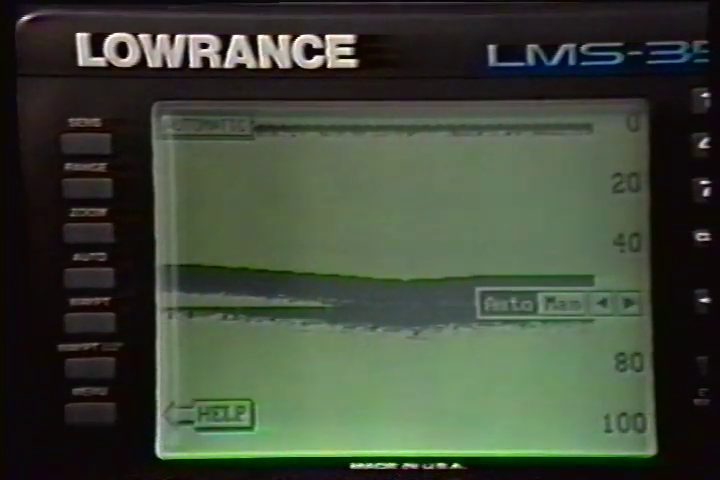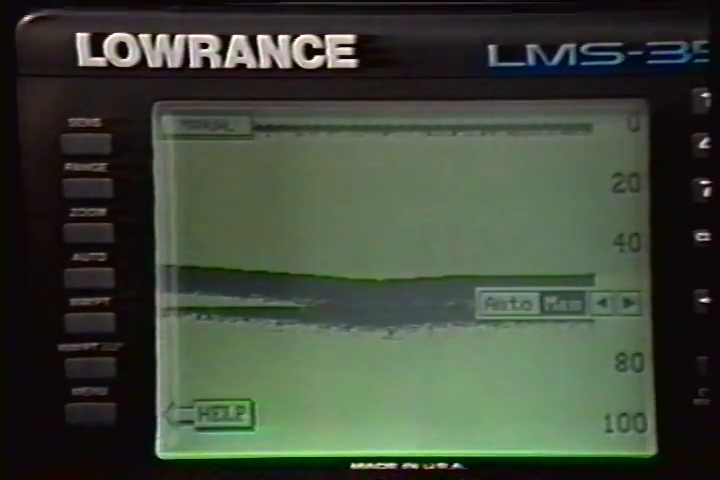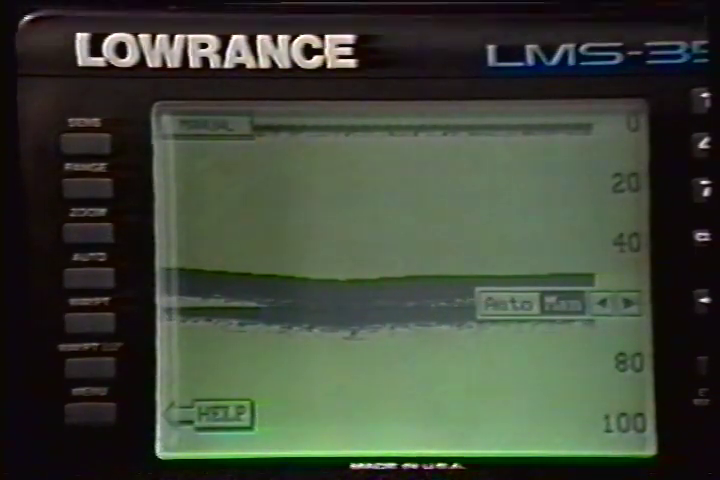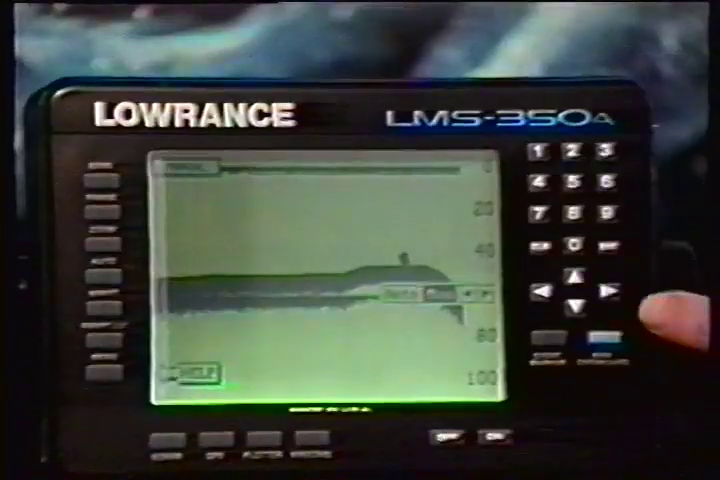Press the left arrow key to switch to the manual mode. The letters MAN appear in the upper left corner of the display, indicating the unit is in the manual mode. To turn automatic on, press the auto key again, then press the right arrow key.